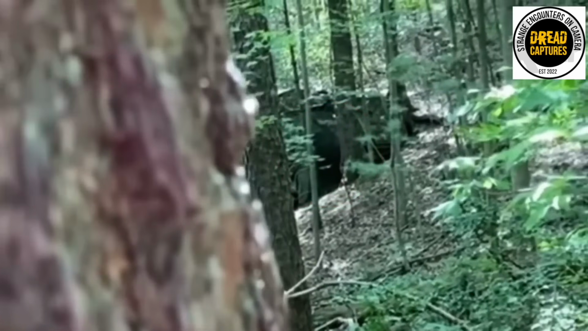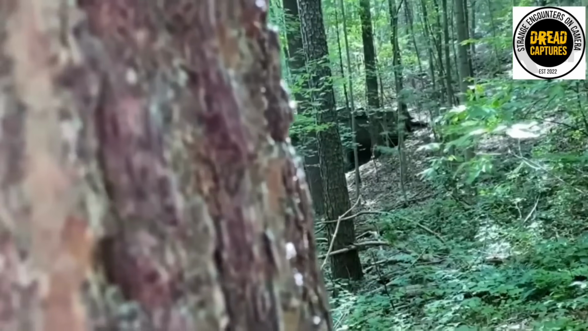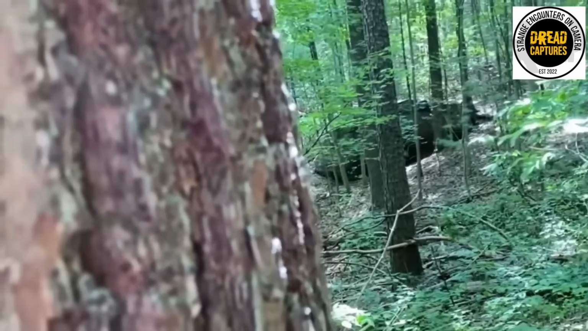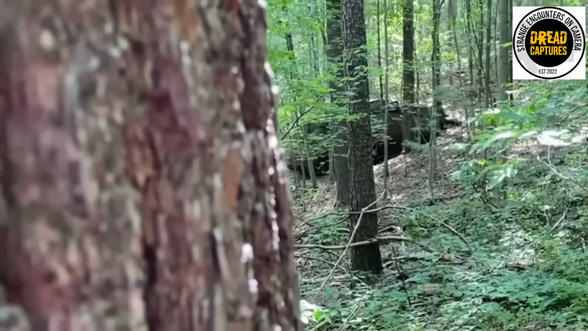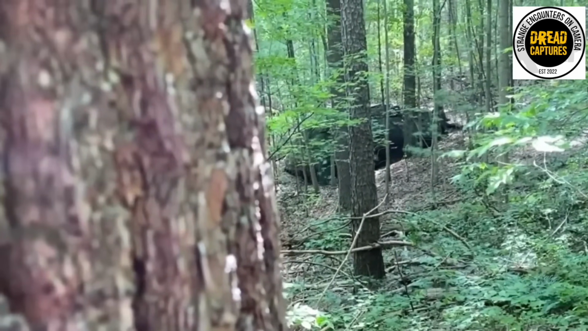The comments section is at war over this one. Team Bigfoot is all over this footage. They're pointing out how this thing towers over those nearby trees. We're talking at least 7 feet tall here. The natural camouflage, the way it blends in, and that shelter matches exactly what Bigfoot researchers say these creatures build in the wild.